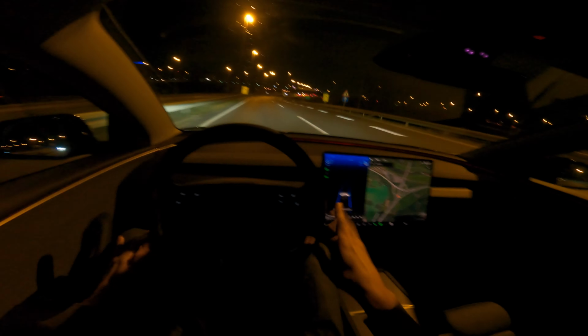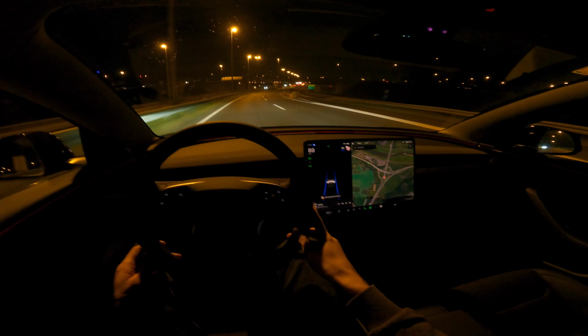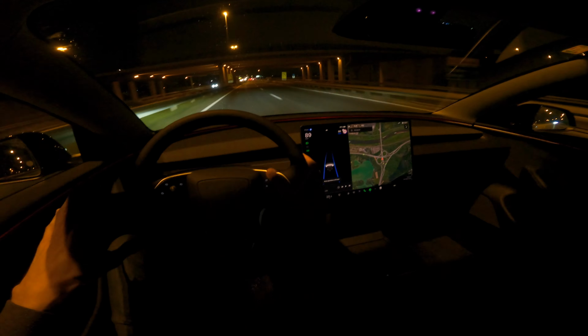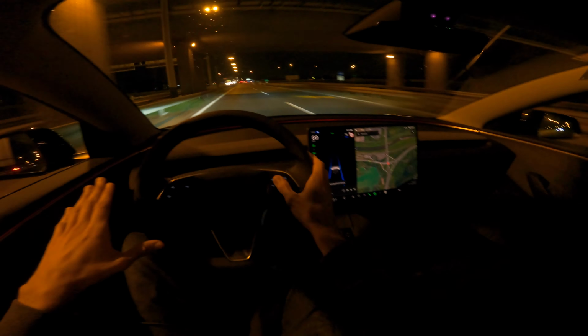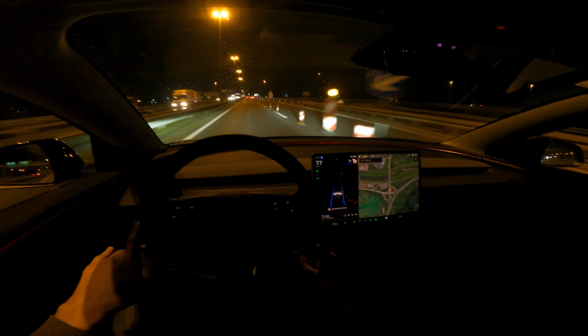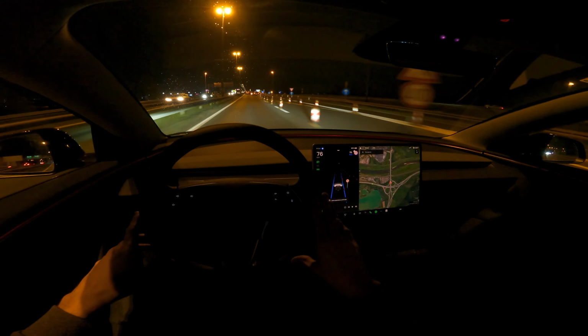I don't have the car. If someone in Croatia, in Zagreb, has this car or buys the car, I would love to do a range test of the long range and the standard range. If someone's willing to give me the car, I would really want to test that. That's something I'm really interested in.